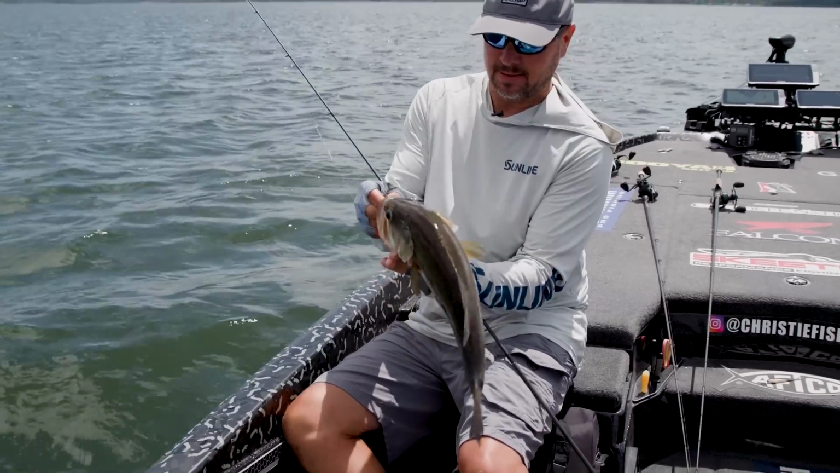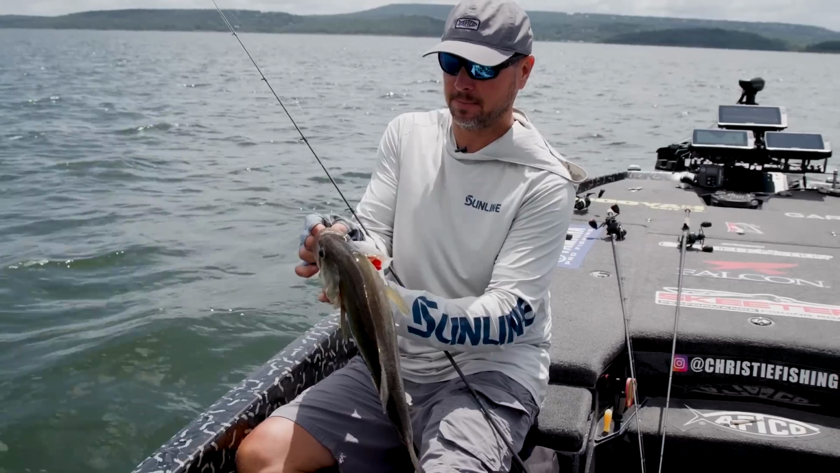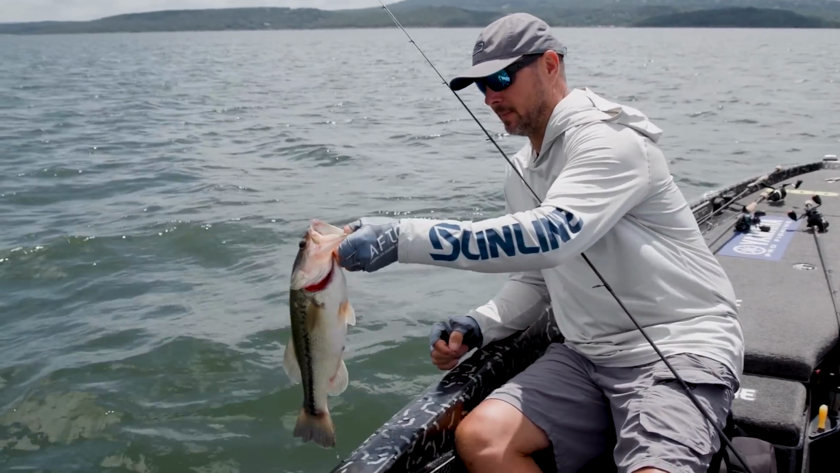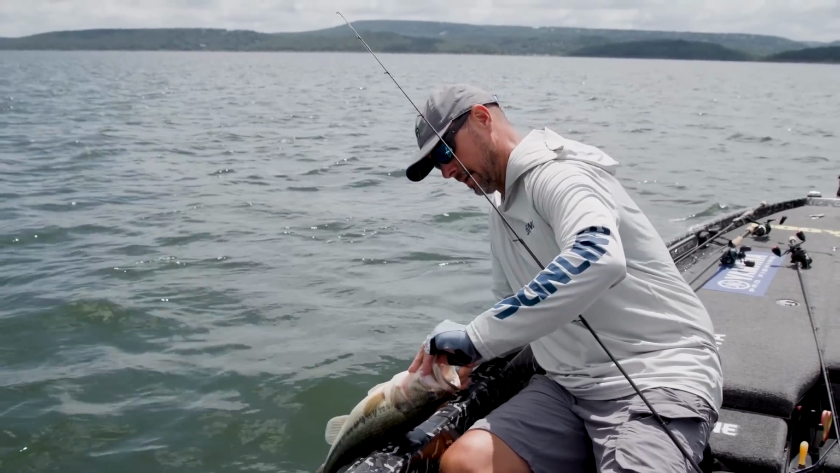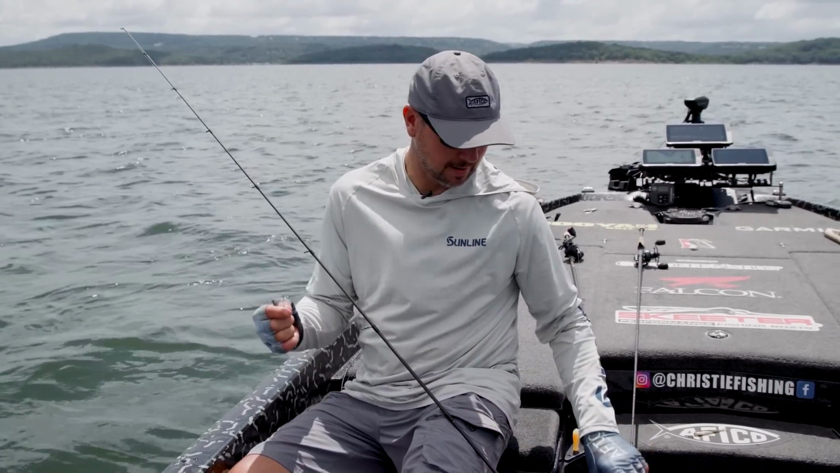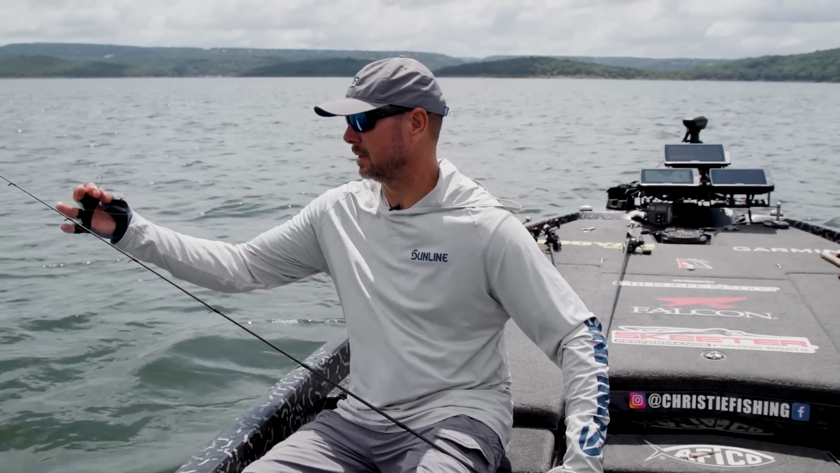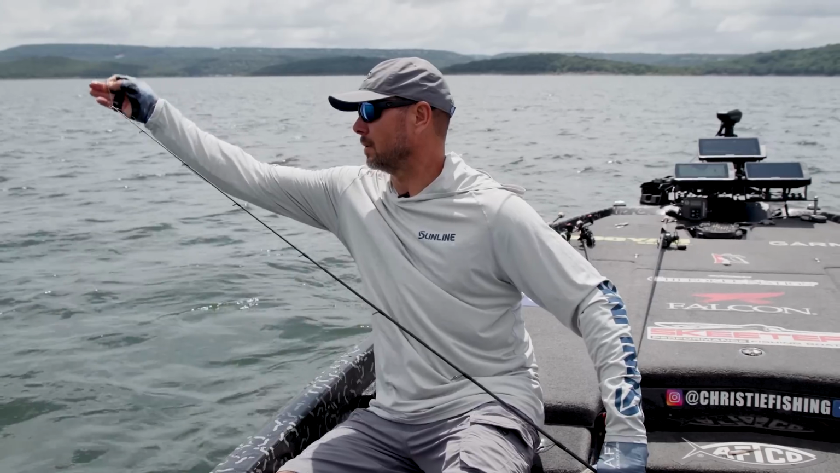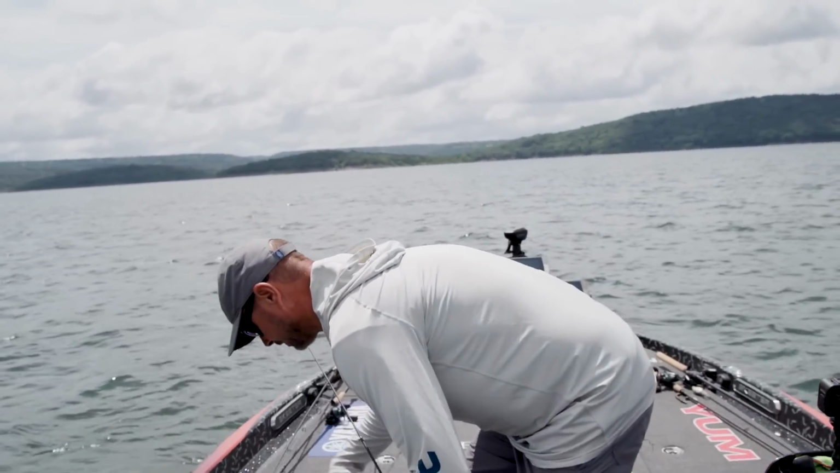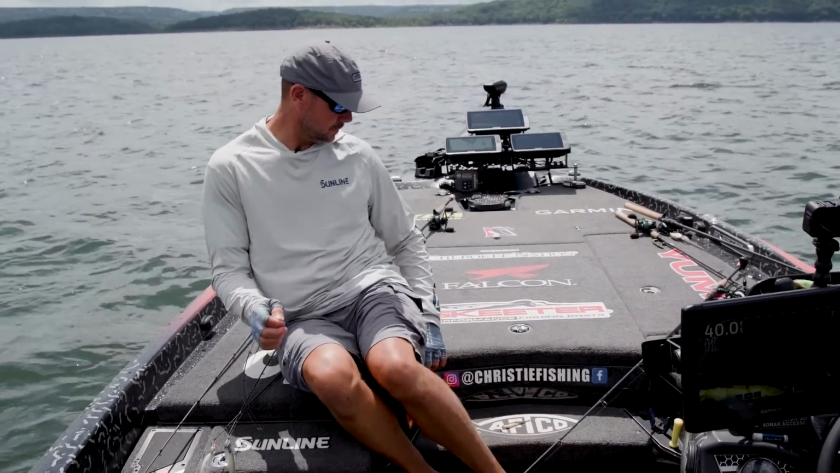So we idle across this, and there's a school here, probably of 25 or 30. The problem is they're spread out over a big area. A few are suspended, a few are stuck around on the bottom. It just makes them tougher to catch. You almost just got to cast something right to them, rather than just cranking a plug through them or throwing a swim bait. They're too deep to crank for me. But they're just not in that grouped up, want to eat mood.